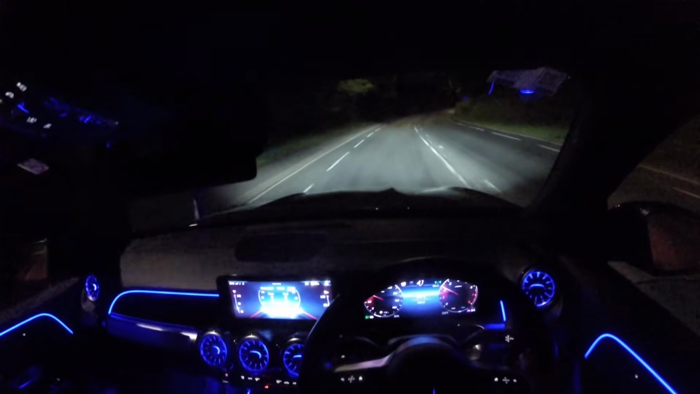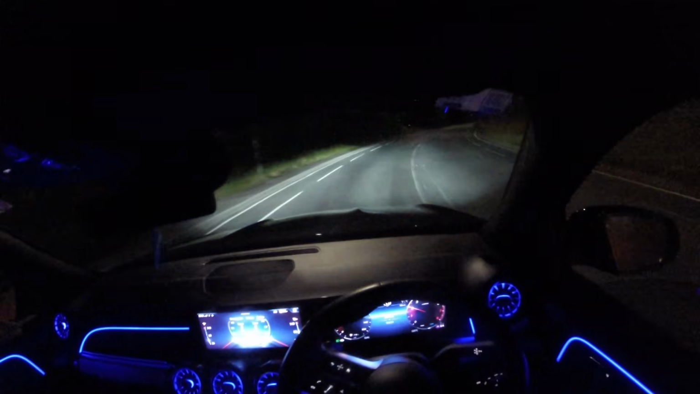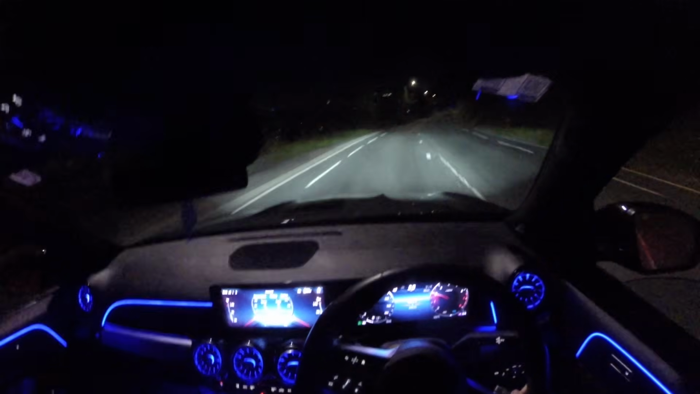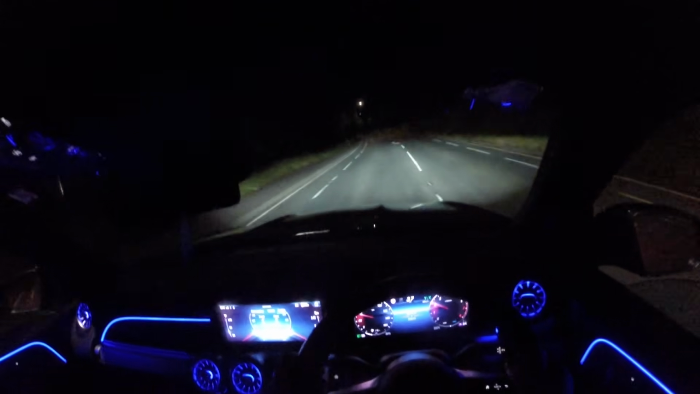And the suspension's not terrible. It does bounce a bit, but it's not as bad as my BMW. But then again, it is a 24 plate car. My car's a bloody 2008. So yeah,